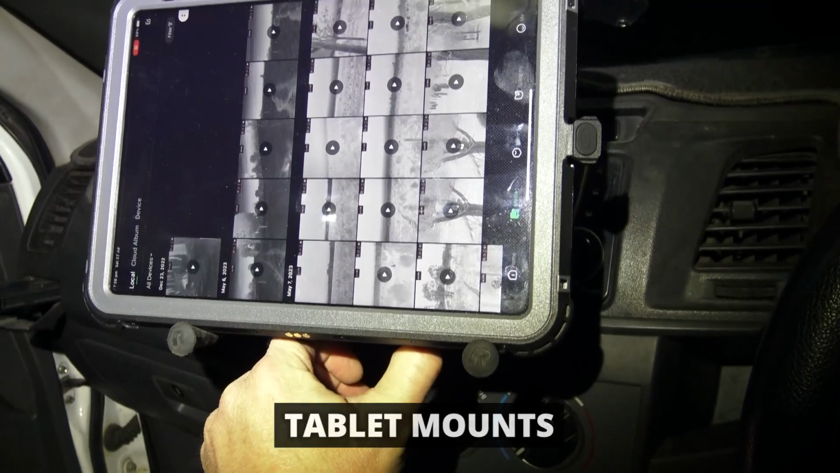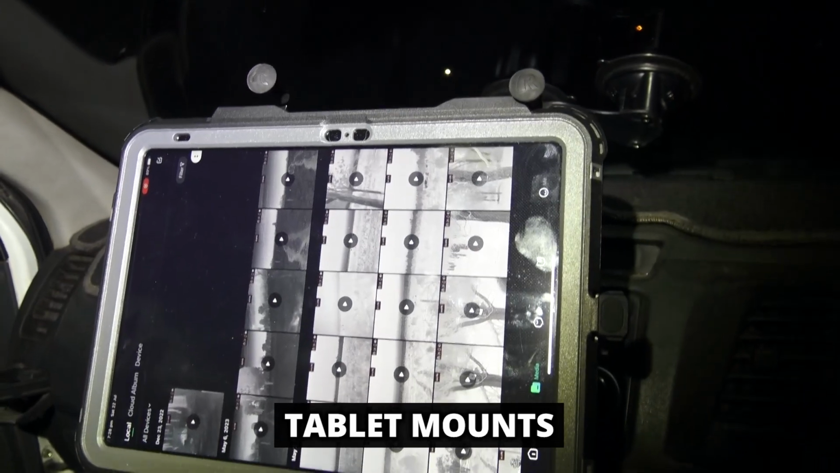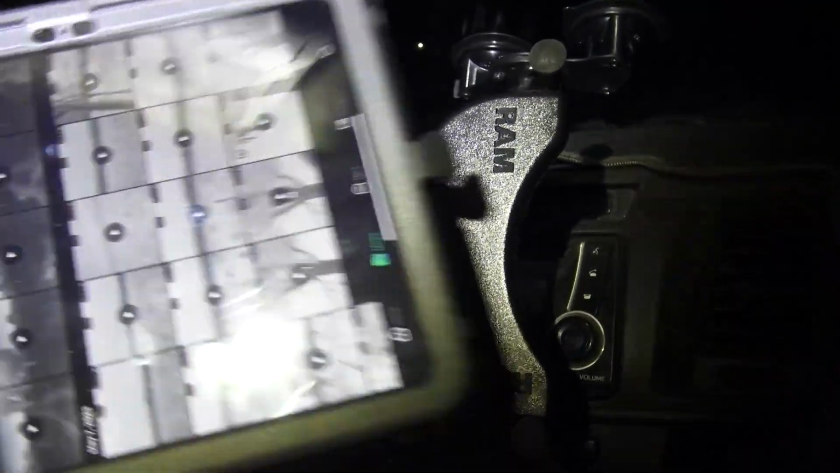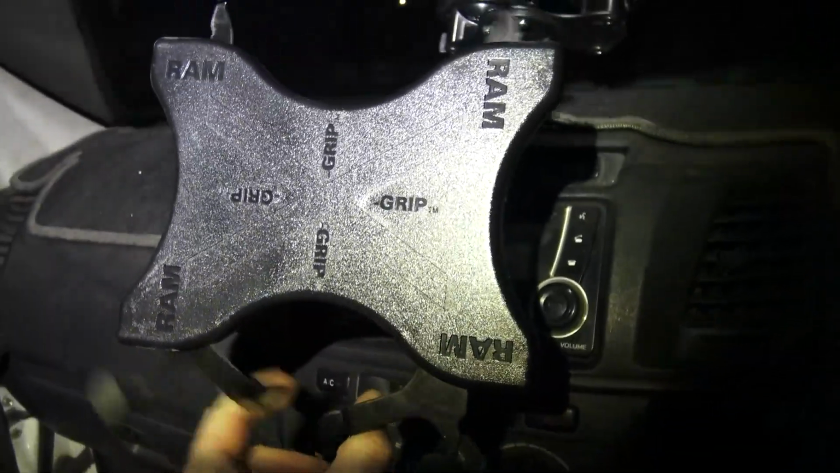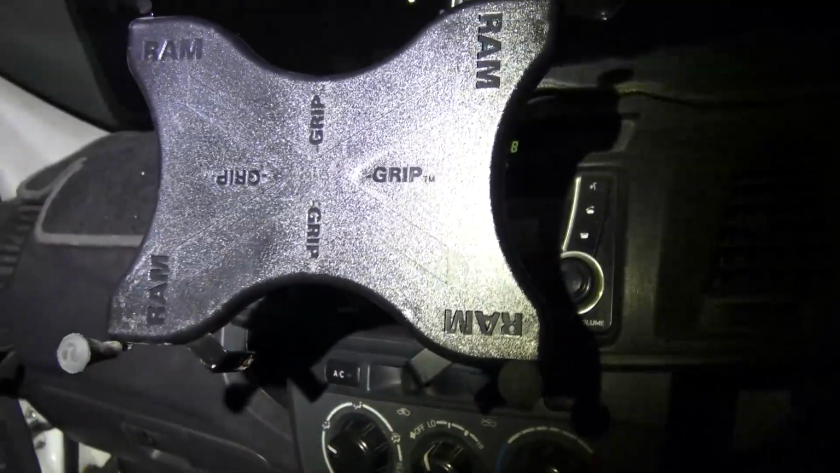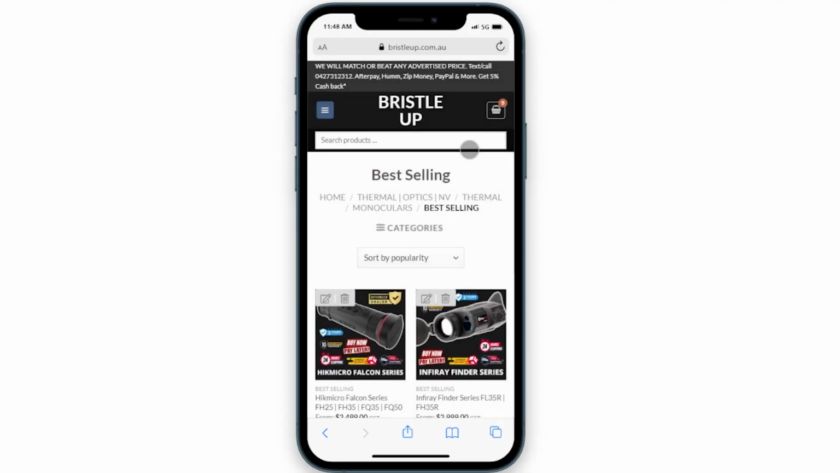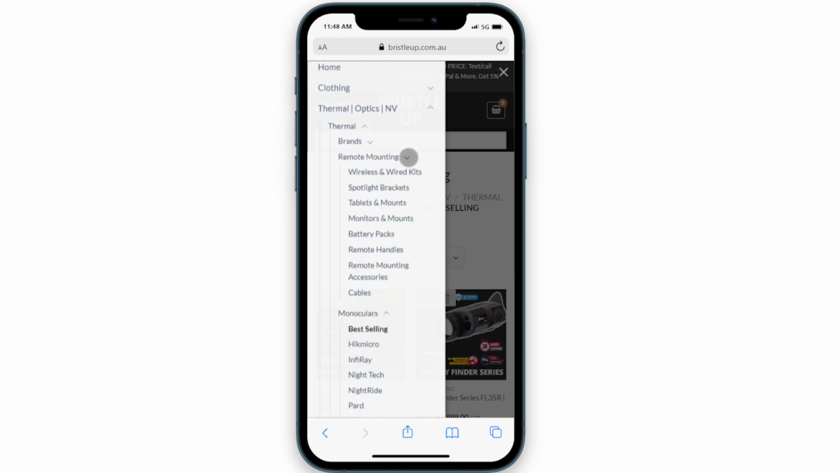I prefer the X-grip mounts. They've got two levers at the bottom here which separate the clamp from your tablet, so you can just pull the tablet out. It's hard to do with one hand, but I'll pull the tablet off and show you the mechanism. Essentially you pull these two, and it'll separate and release your tablet. Once your tablet's in there, I've not had any issues with it coming out, and the double suction going to the windscreen is perfect. I do recommend paying the bit of extra money for the X-grip. I think it's a better, more universal unit, works with a greater array of tablets, and is a snug fit.